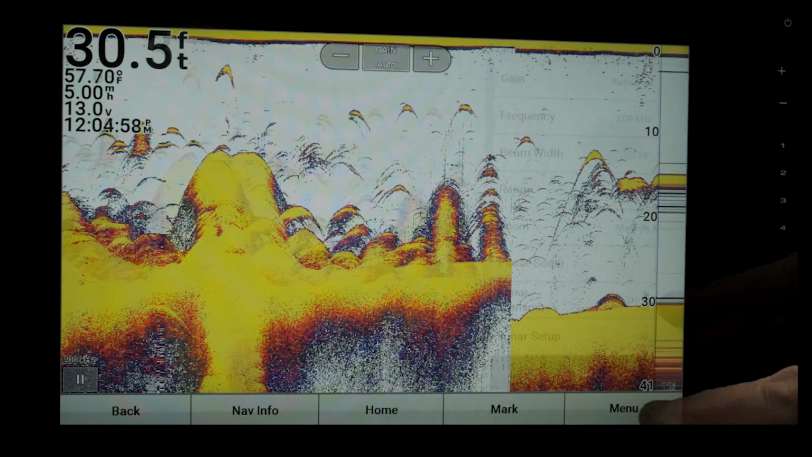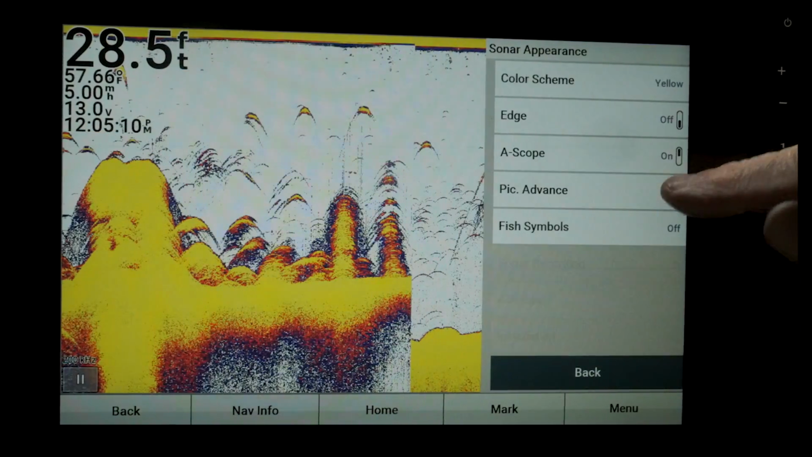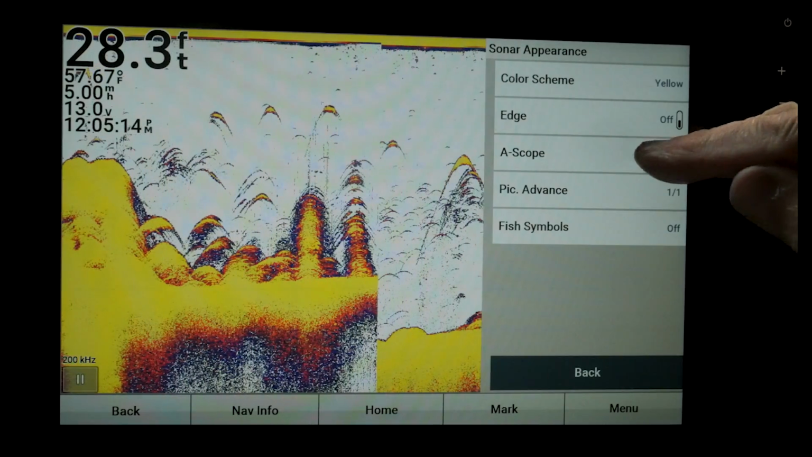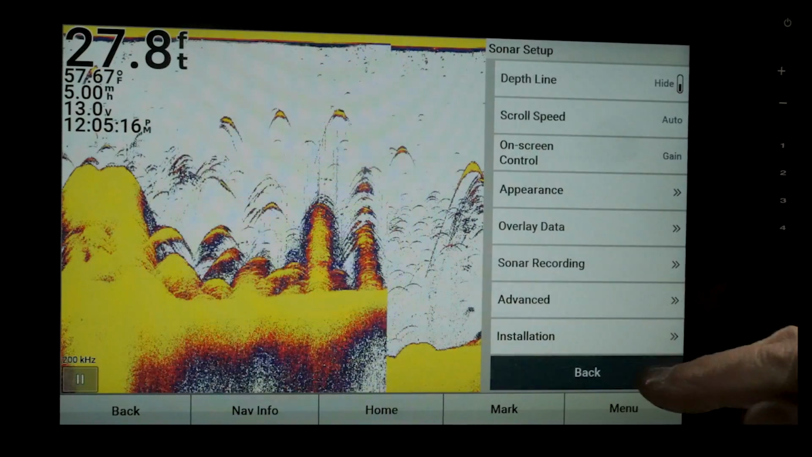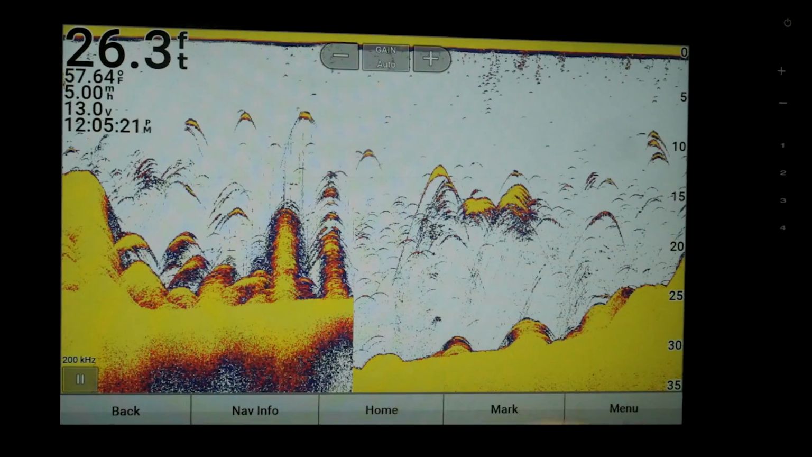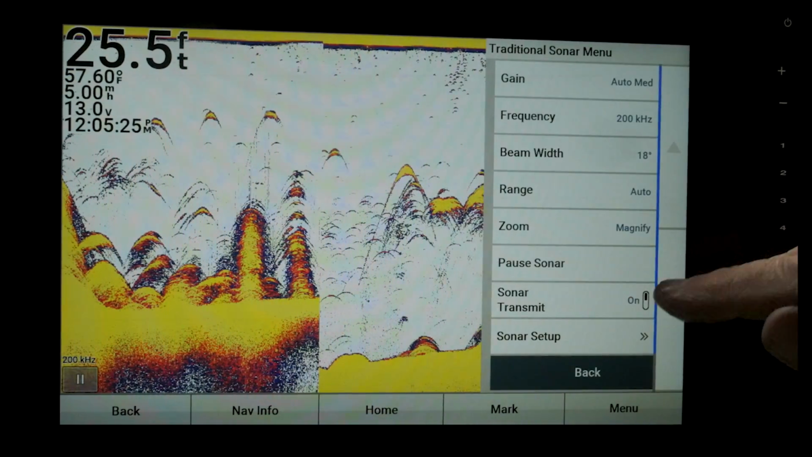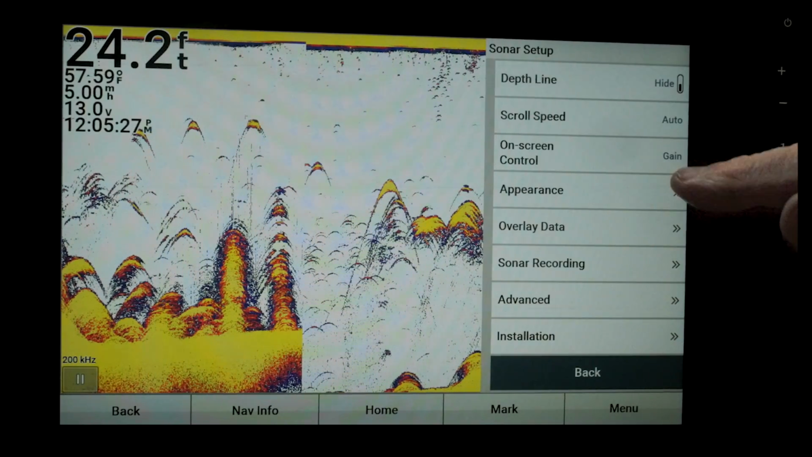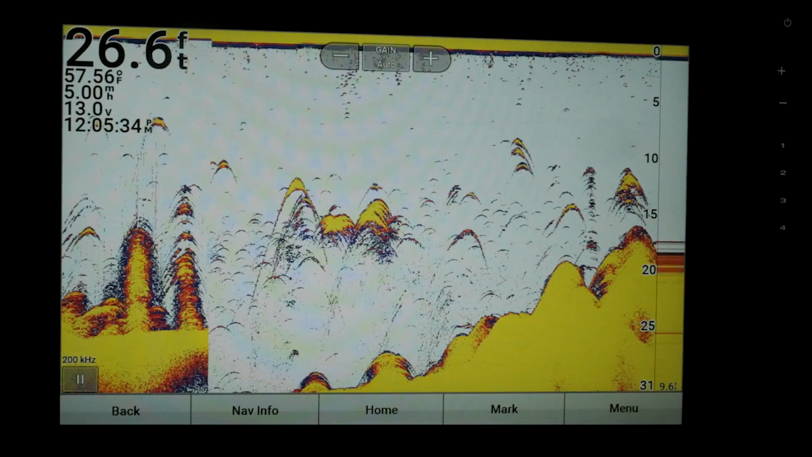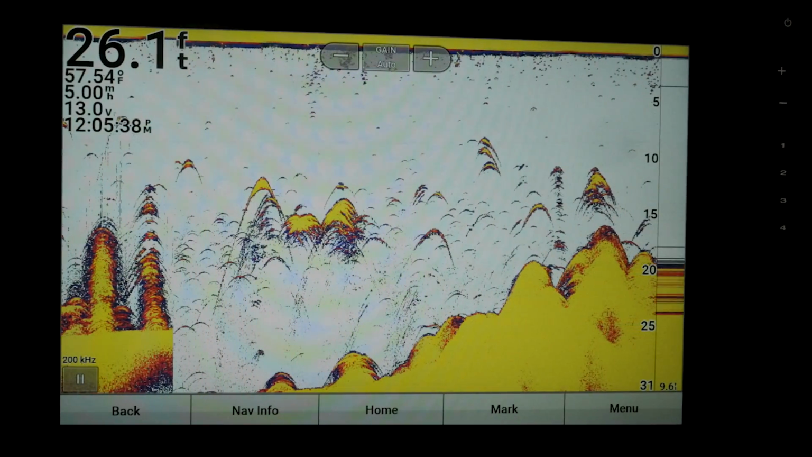So let's go menu, and let's see, sonar setup, appearance, and A-scope. See, I got that turned on. Let's go ahead and turn that off. Now it's gone. So again, menu, sonar setup, appearance, A-scope. That's just kind of a fun little tool over here we like to use.